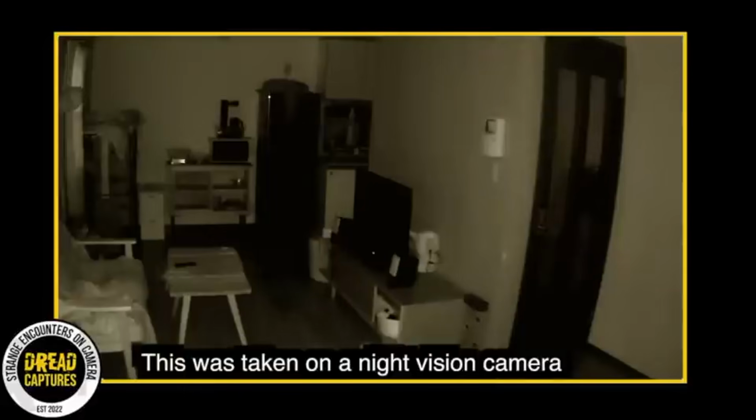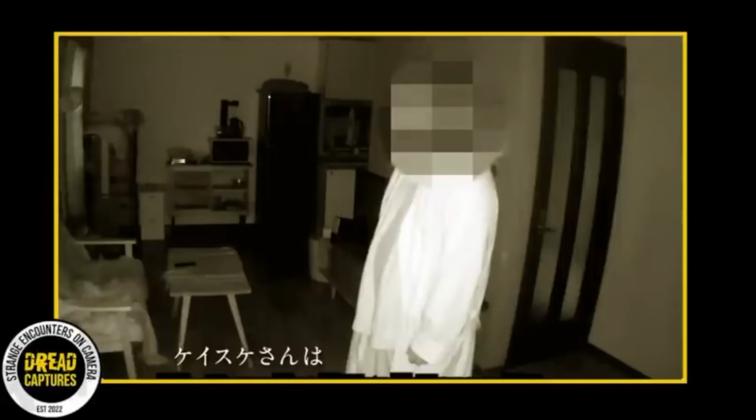The footage showed Mr. Kimura entering the living space, then peculiarly standing still for about 2 minutes. Bizarrely, he later squatted next to the infamous door.